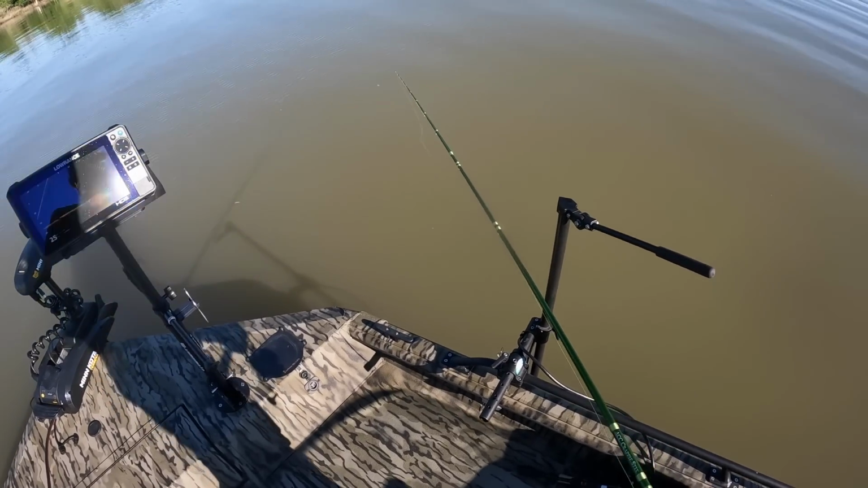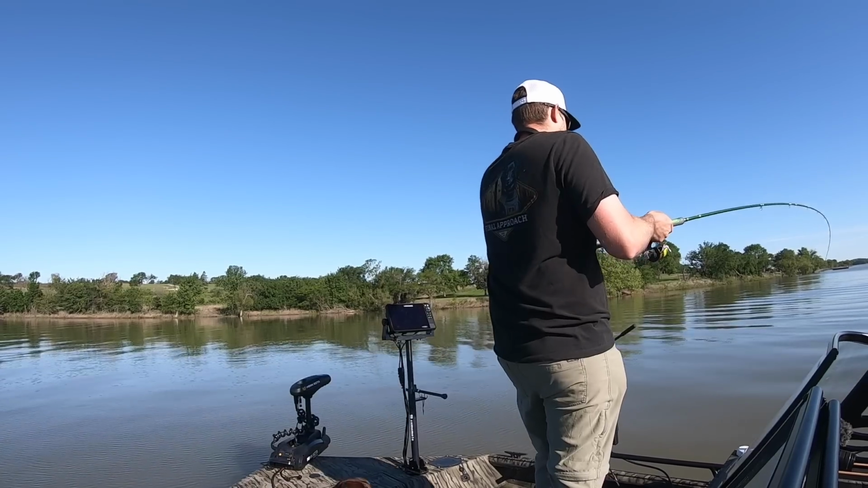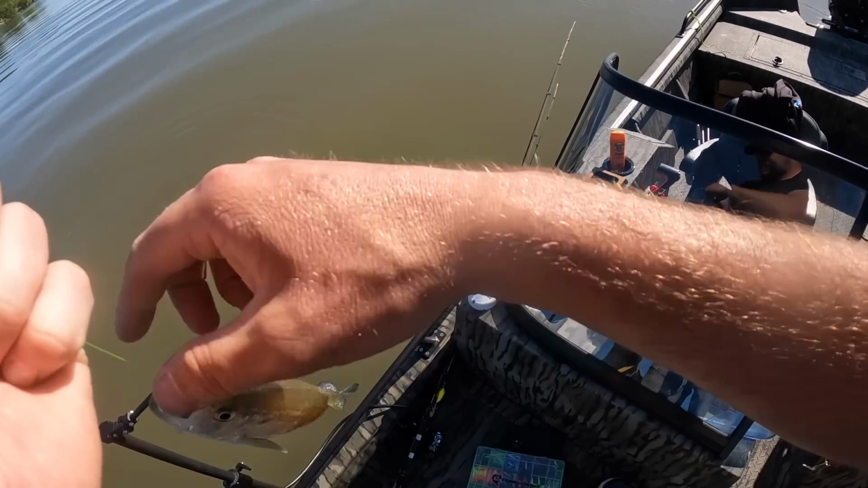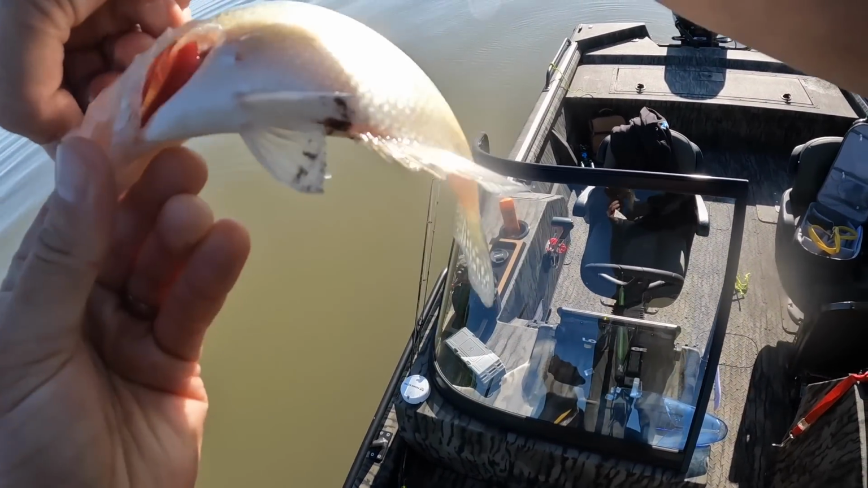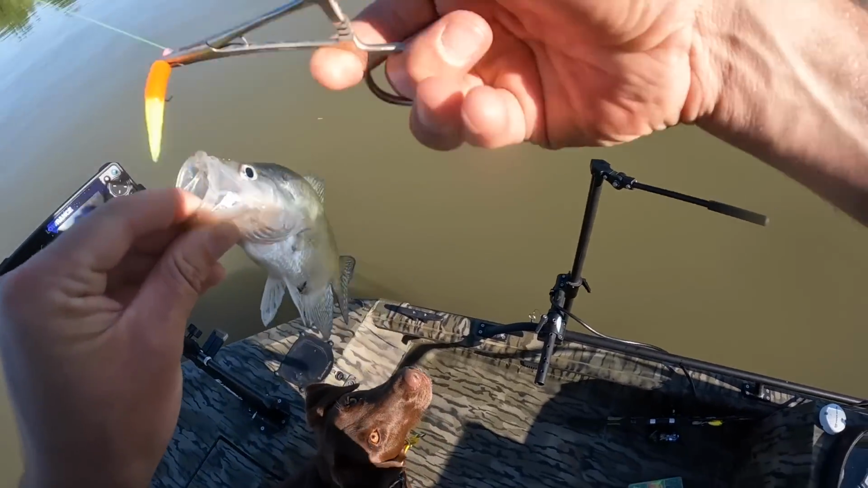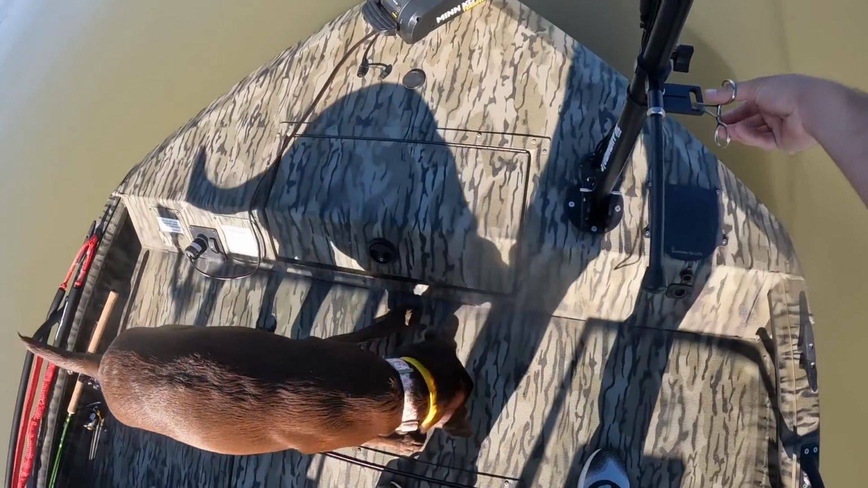We're right in there. We're in the brush, and there's one. He's probably not gonna keep. He's a little small. They got mud all over the bottom of them. They must be hanging tight to the bottom. Oop. Watch out for it.